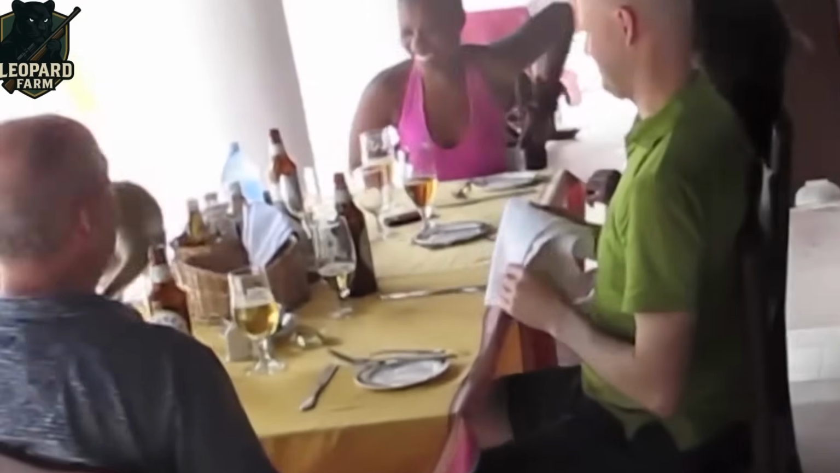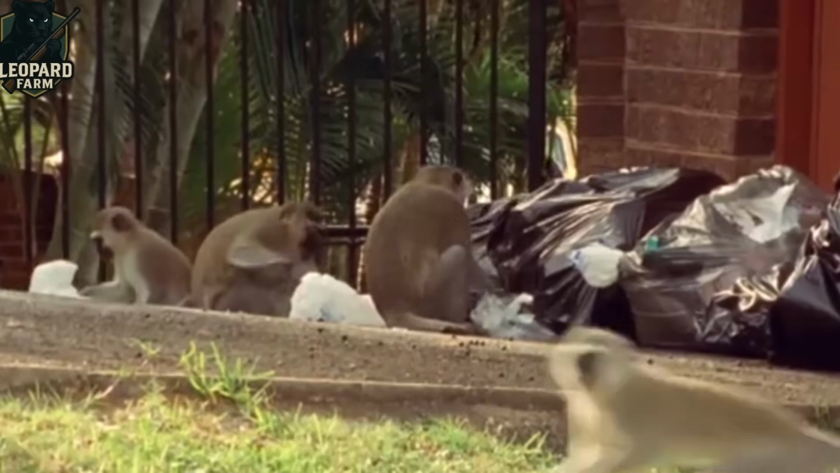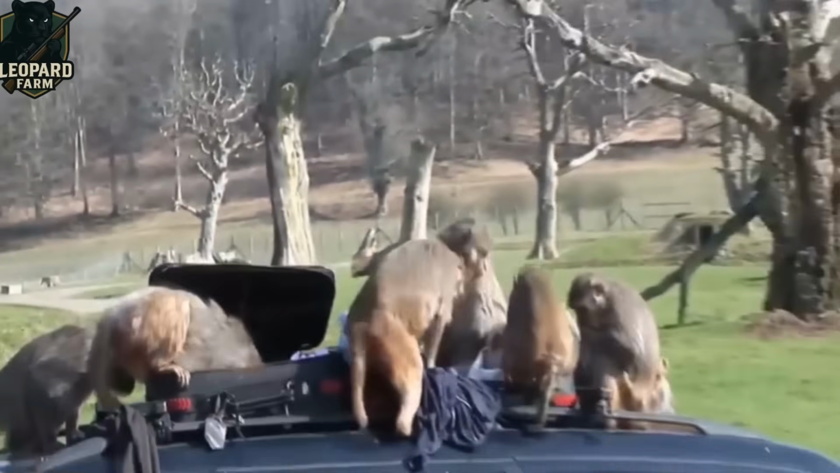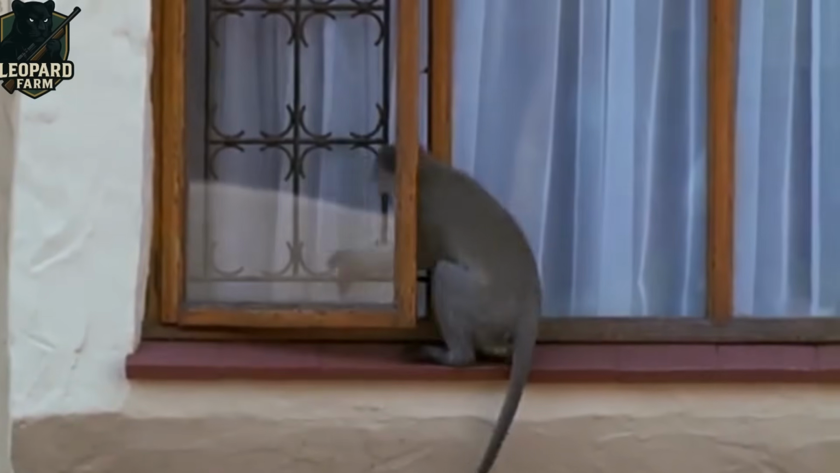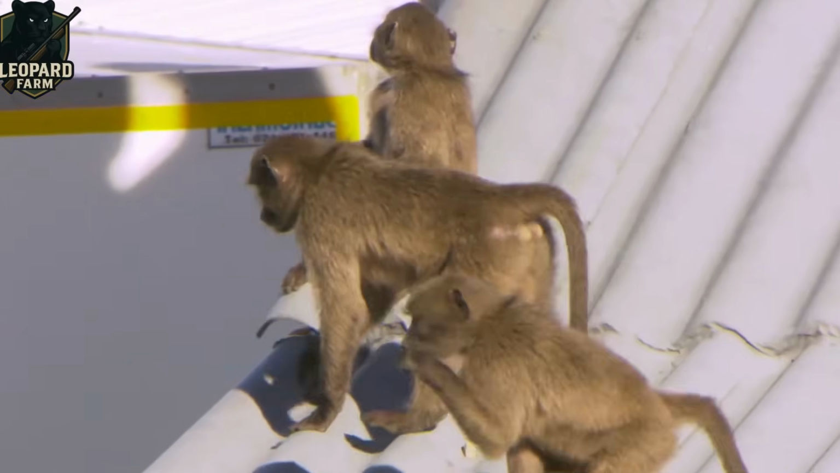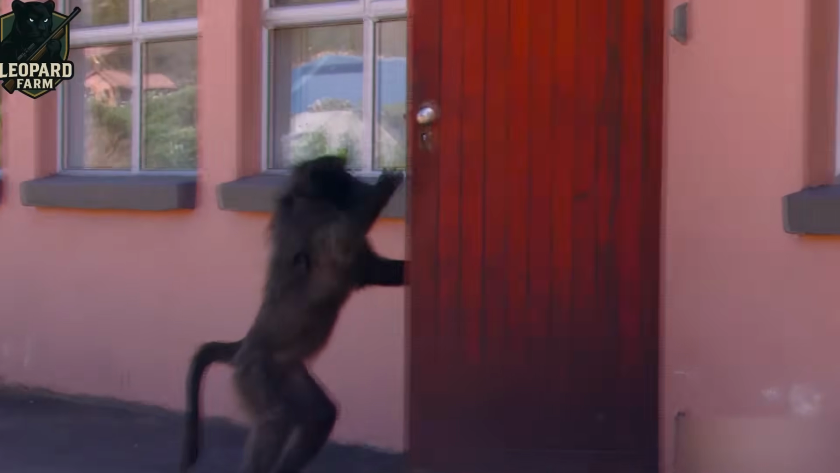Enter a former Montana hunter, drawn to Africa for the ultimate challenge. These aren't your average targets. Baboons and vervets outsmart and outmaneuver, making them fierce adversaries. Near Addo, hunting packages price a baboon or vervet at just $20, but the real cost is in the skill it takes to face these clever creatures.